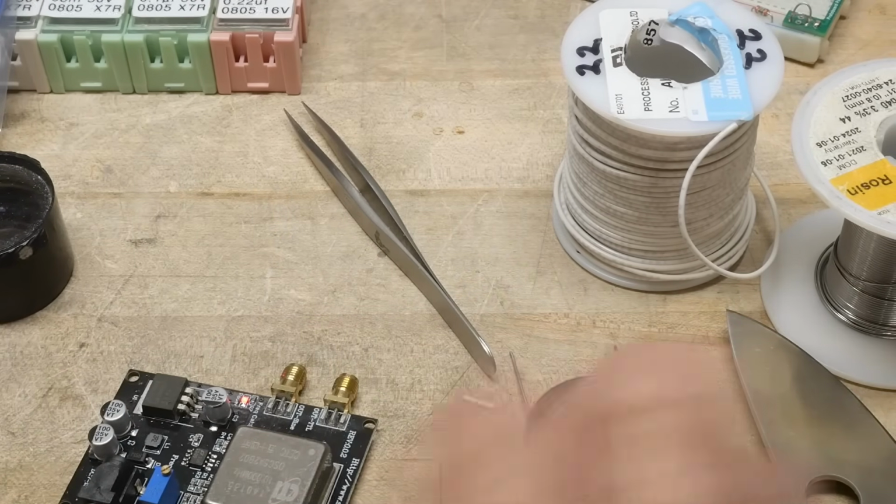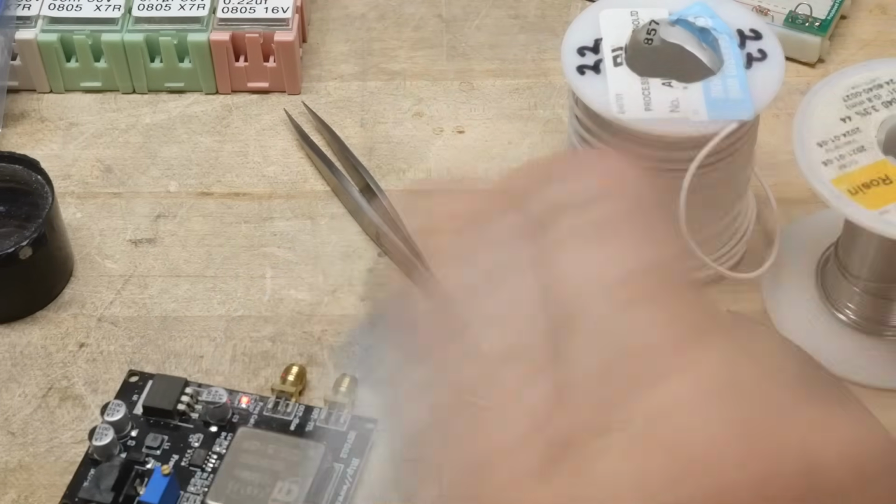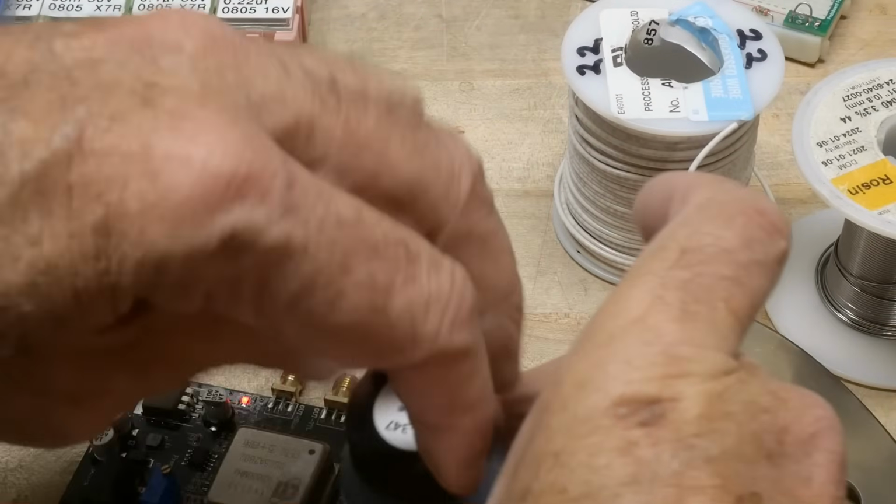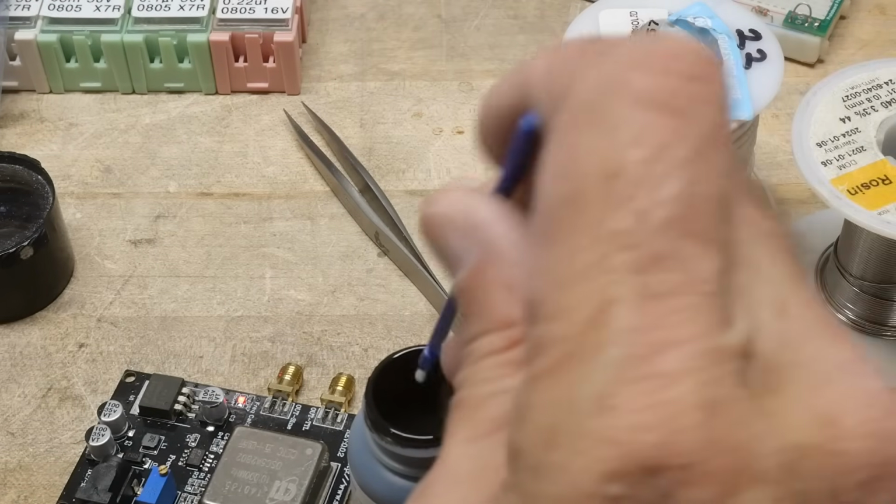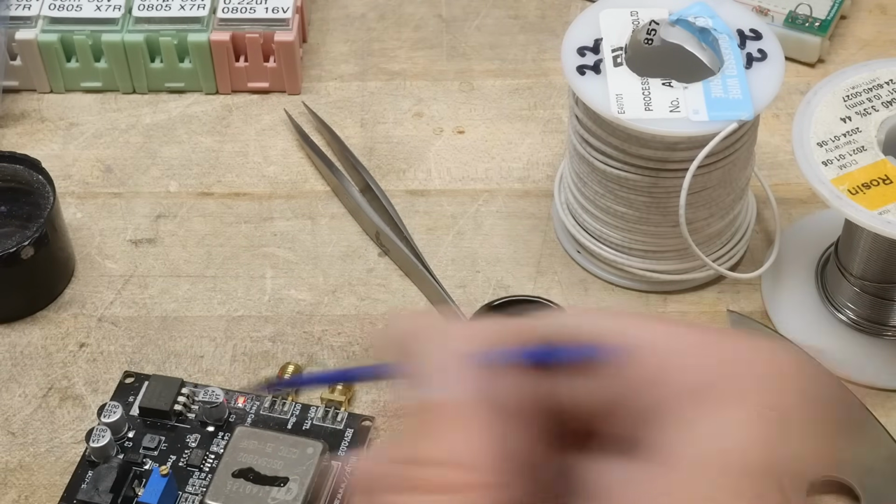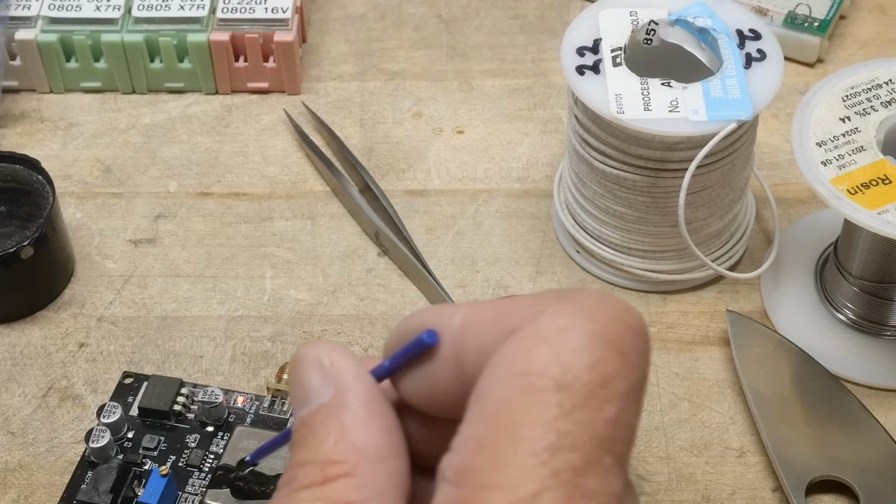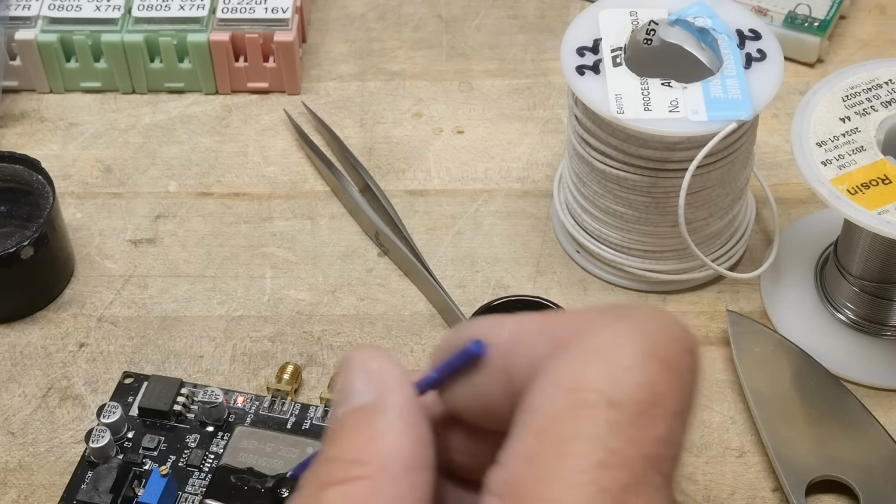Okay, what we're going to do is take locomotive black, engine black, and paint our piece of metal here. We'll make half of it black.